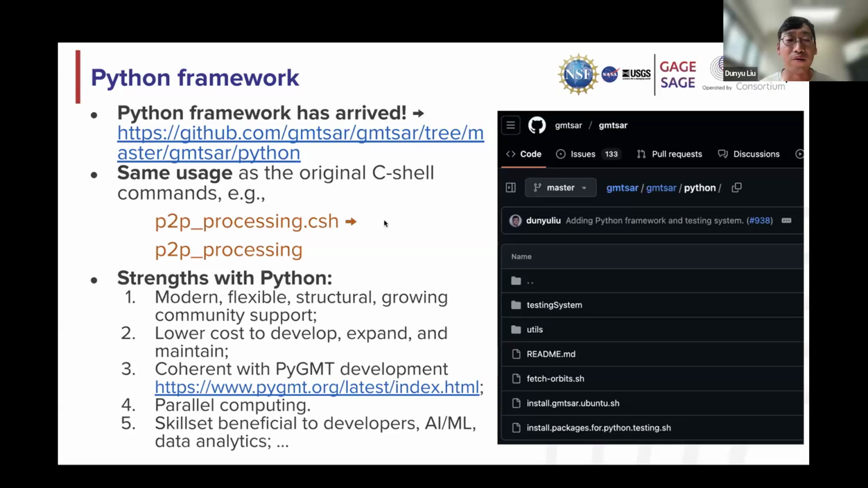And it is also coherent with the PyGMT development. GMT is a really central part of GMTSAR, and the GMT team has been developing their Python framework in the last couple of years. And so the current Python framework for GMTSAR is ready to be incorporated with their development in the next step.